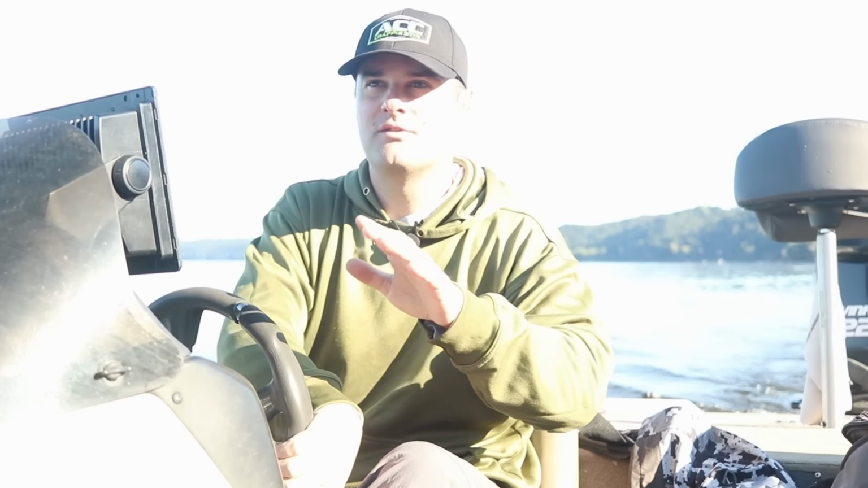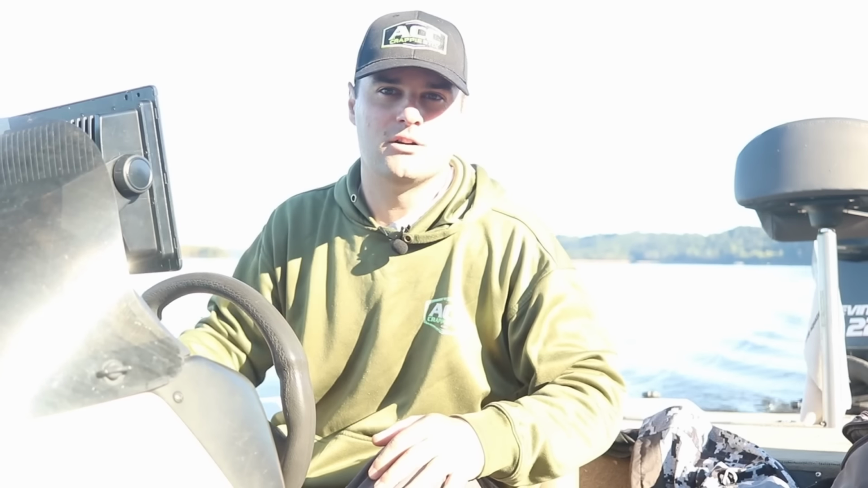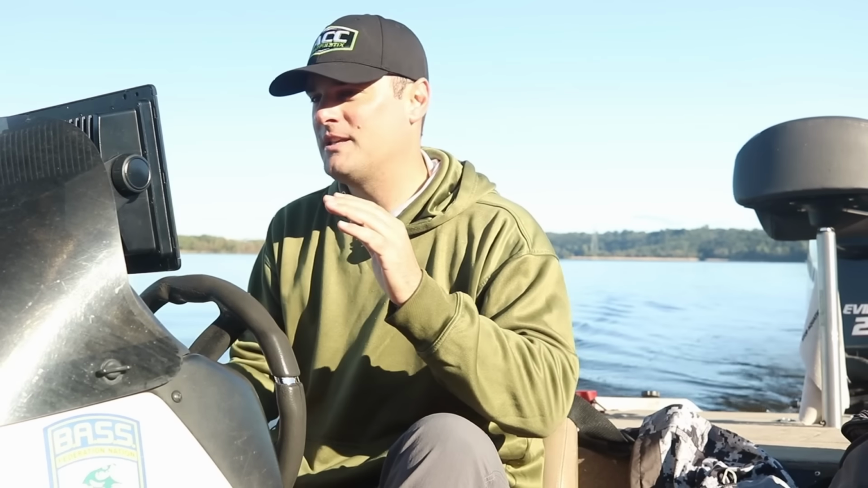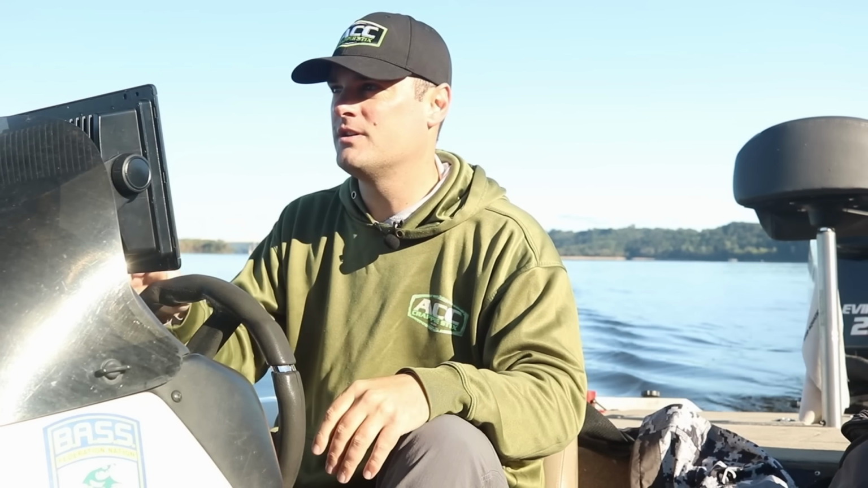I know that might be a little bit confusing, but it's like you're missing the first 6 inches of the water column, let's say, when you're using mega imaging versus 455 kilohertz. Now, it really isn't that much. It's not enough to justify saying that 455 you should always use all the time, or mega imaging you should always use all the time.